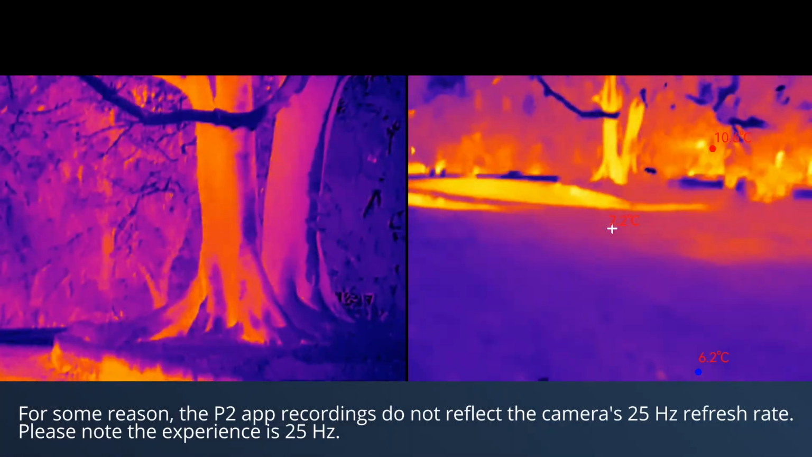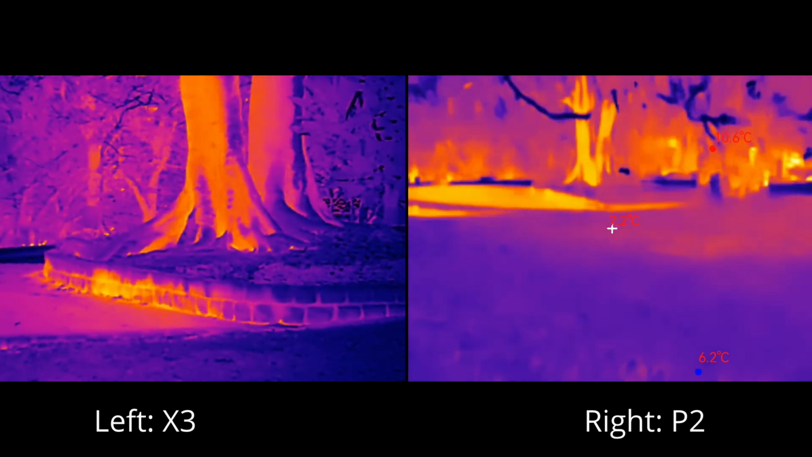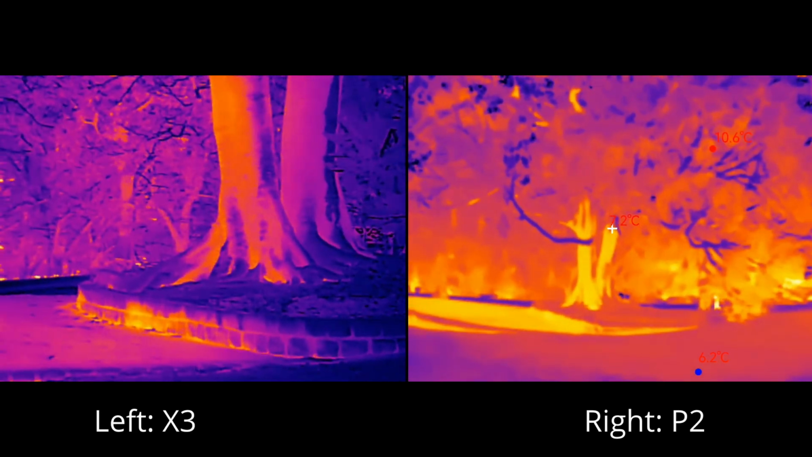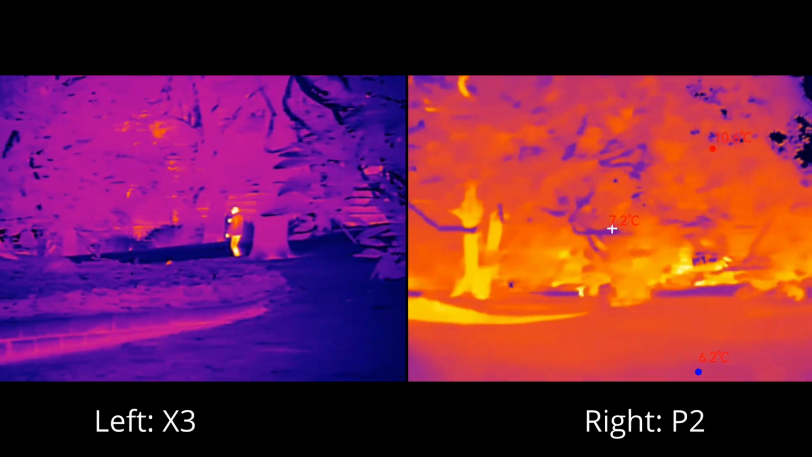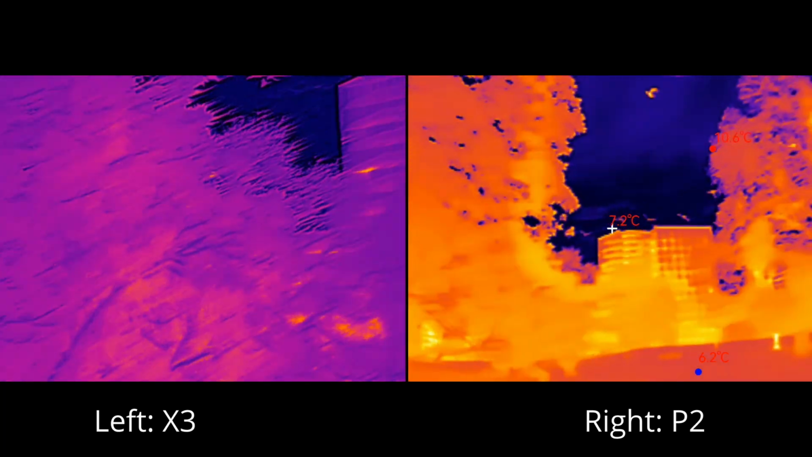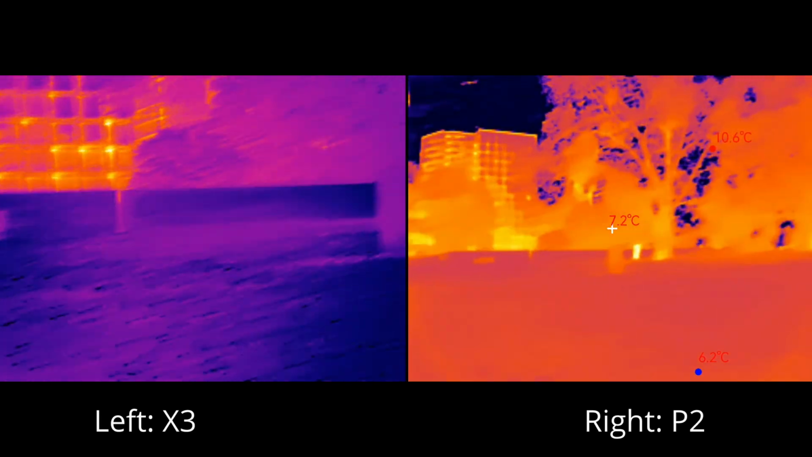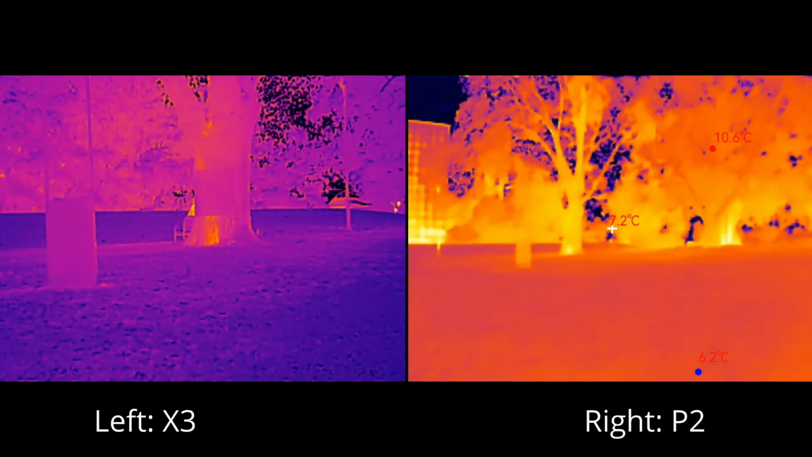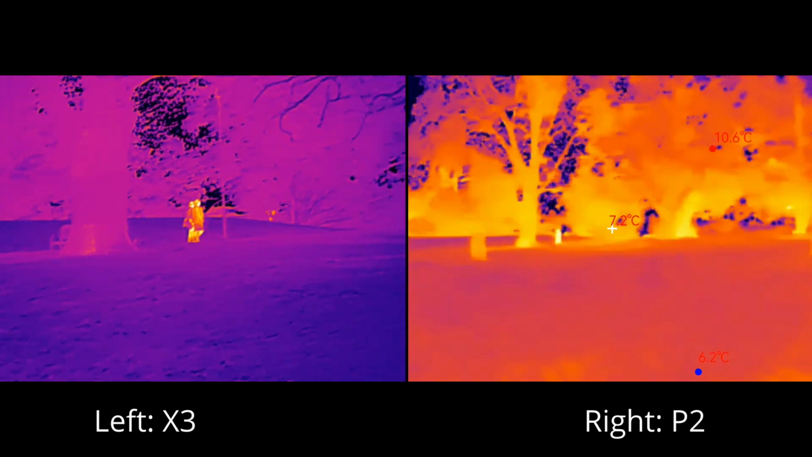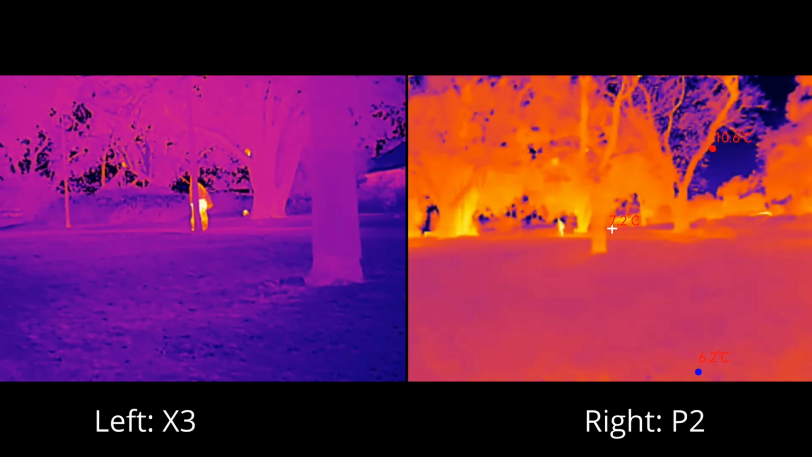Okay, so I have the Thermal Master X3 on the left, and on the right I've got the Thermal Master P2, and I'll try to angle these around the same height, looking at the same sort of things. You can see the P2's got a much wider field of view, and it really comes in handy if you're just walking around and want to spot something.